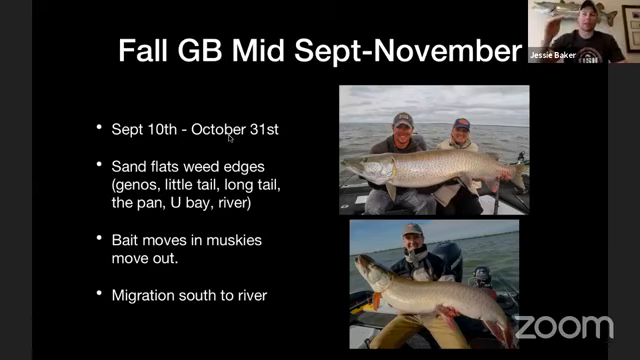So we work them lower in the bay as we go down. We start up at the top and slowly work our way back down towards the Fox River in the fall. The fish are out on the sand flats chasing schools of shad around. As far as your spots, it's Gano, Little Tail, Long Tail, Frying Pan, University Bay, and the Fox River itself.